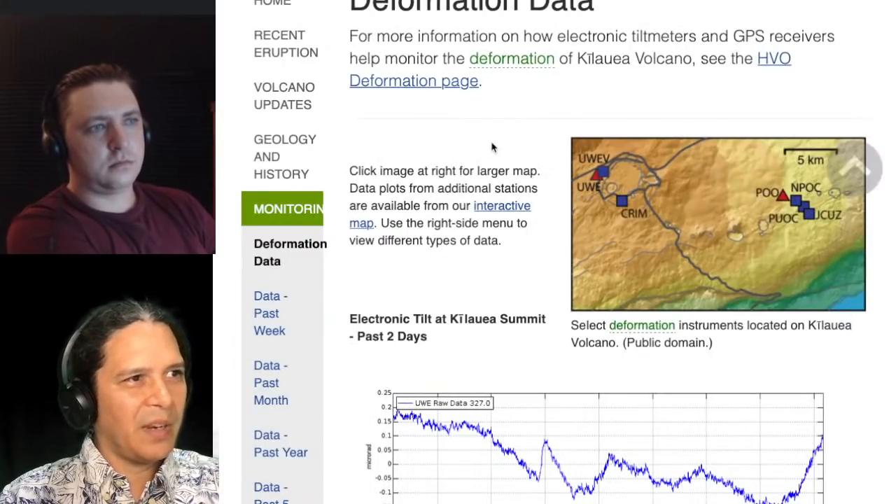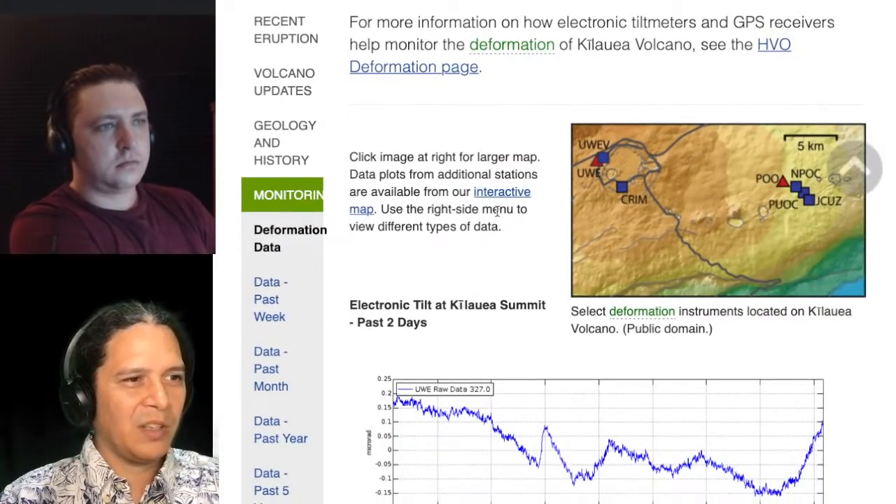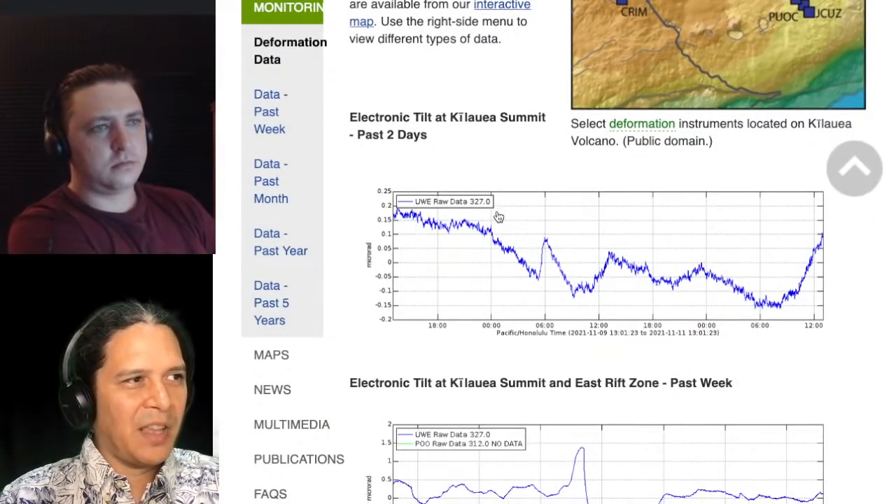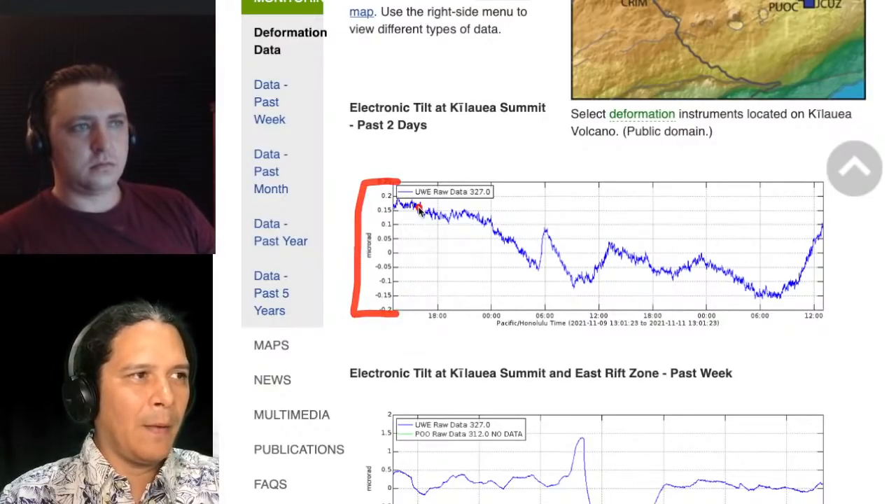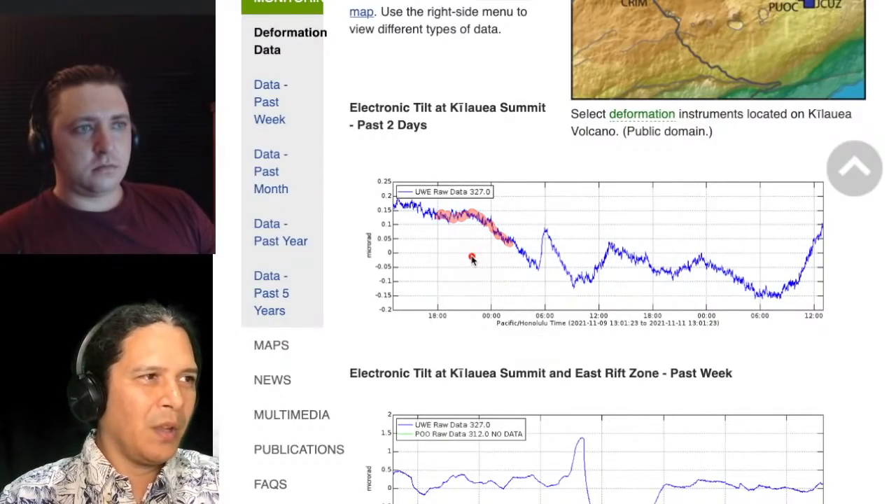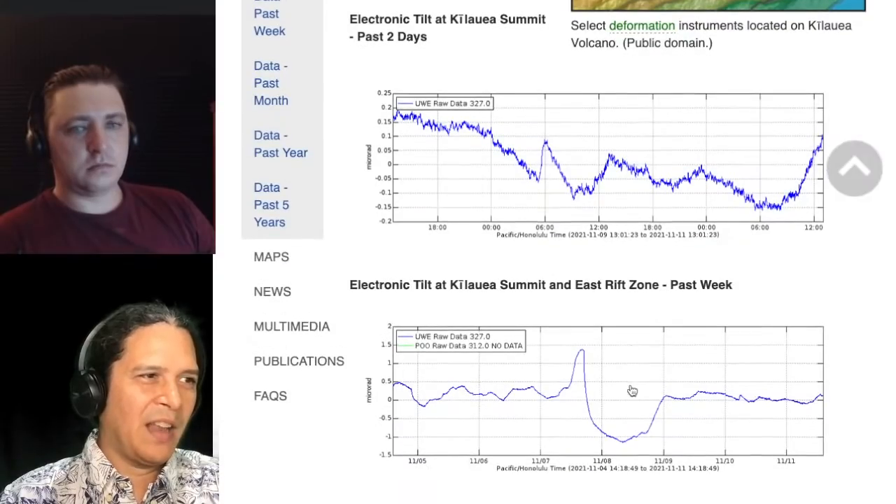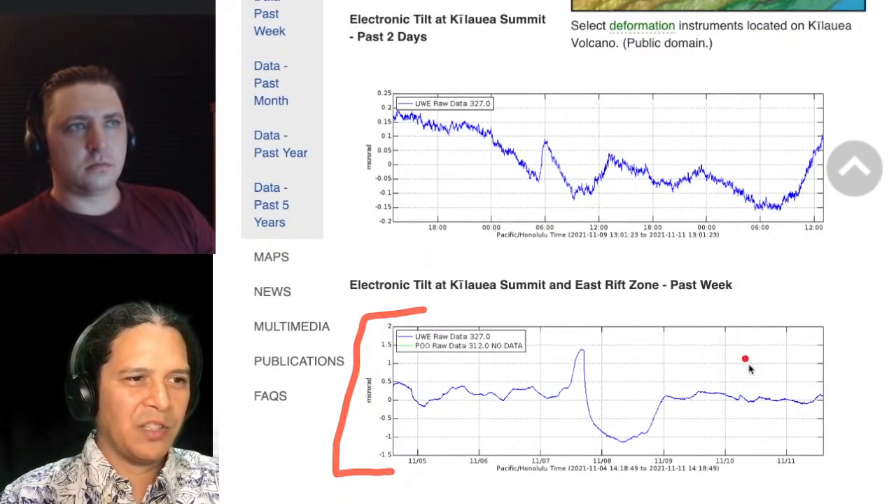Just a few more data points to step through before we address some of the questions here, and we'll just look at the deformation data. In the last 2 days, our tilt hasn't changed really that much at all. We have essentially a half a microradian scale across the whole top to bottom. So it looks a lot more noisy and wiggly. That's only because it's zoomed in so far. Because really, when you look at the context of the last week here, on a 3.5 microradian scale, which is still not that large, you can see those small variations are just small ups and downs.